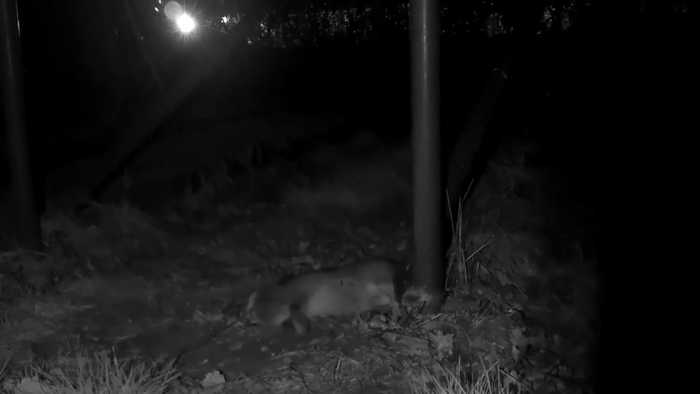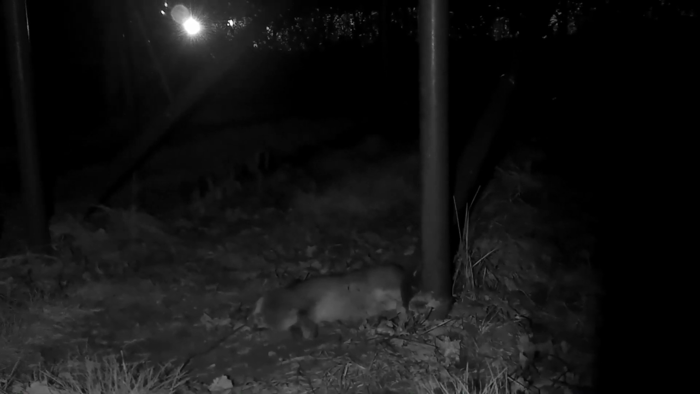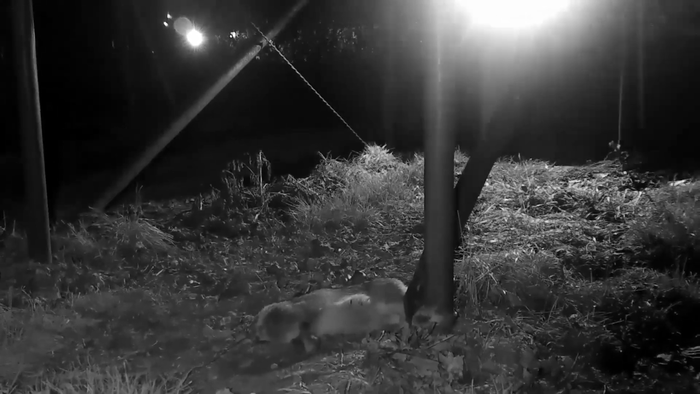Oh, we need some tea on a night like this. It's perishing. Even in these days of high-tech night vision and thermal imaging gear, a conventional torch still comes in very handy when it comes to finding and retrieving shot quarry.